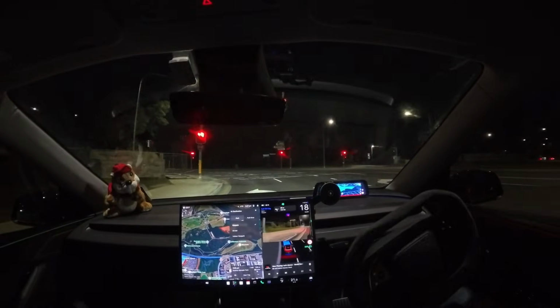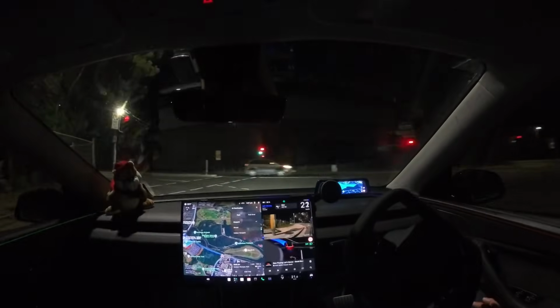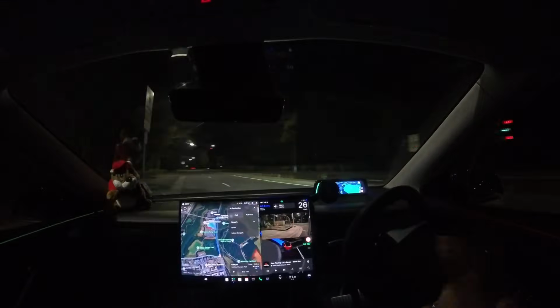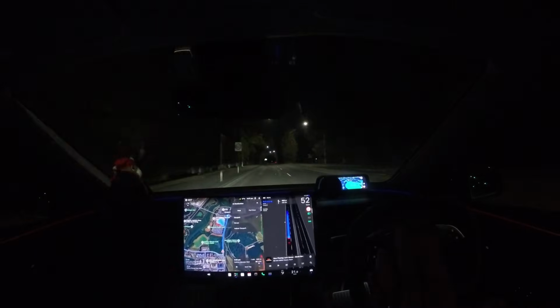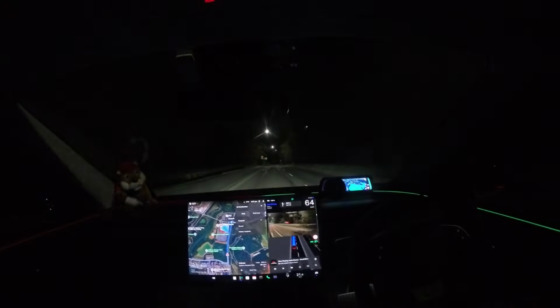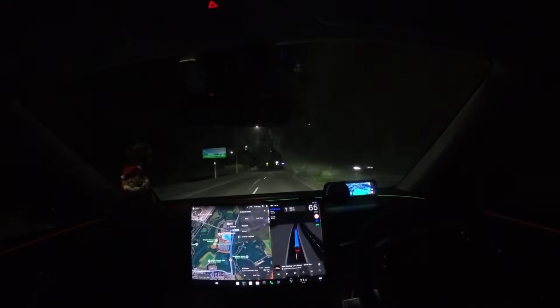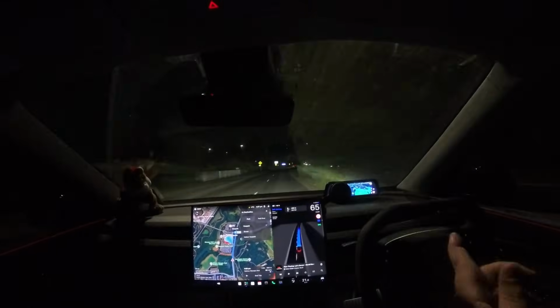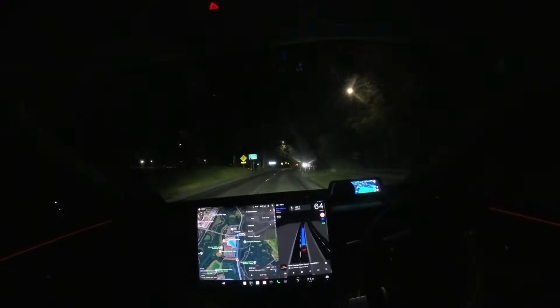If you've taken the recent driving test, they say that when you enter a roundabout, if you're going straight, you don't have to indicate, but if you're going left or right, you have to indicate accordingly. But when you're exiting, you actually have to indicate out.